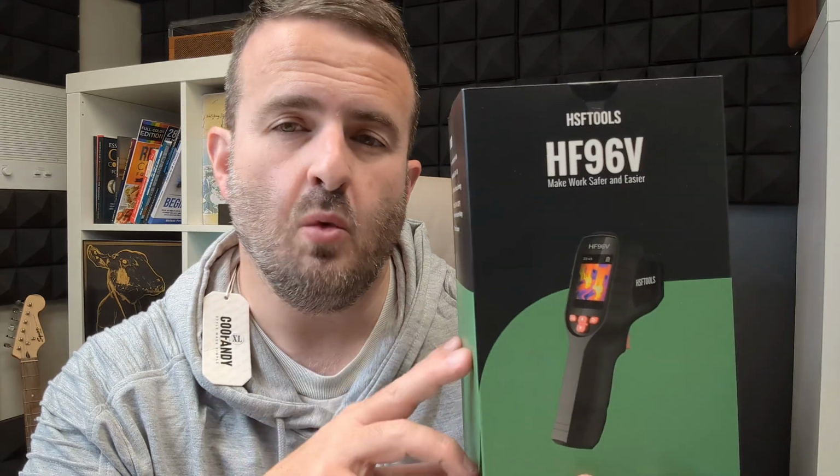The other thing that I forgot to mention was there are lifetime firmware updates and technical support. So when you get one of these, you have lifetime firmware. My assumption is that you plug it into your computer and you can do that. It might be done wirelessly, but my assumption is that it's done through the computer on those updates. You could probably gather more by checking out all of the information on their website.